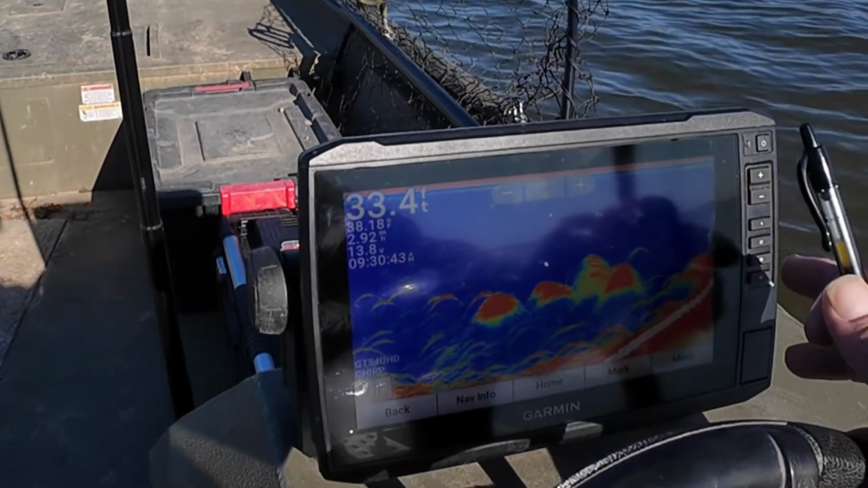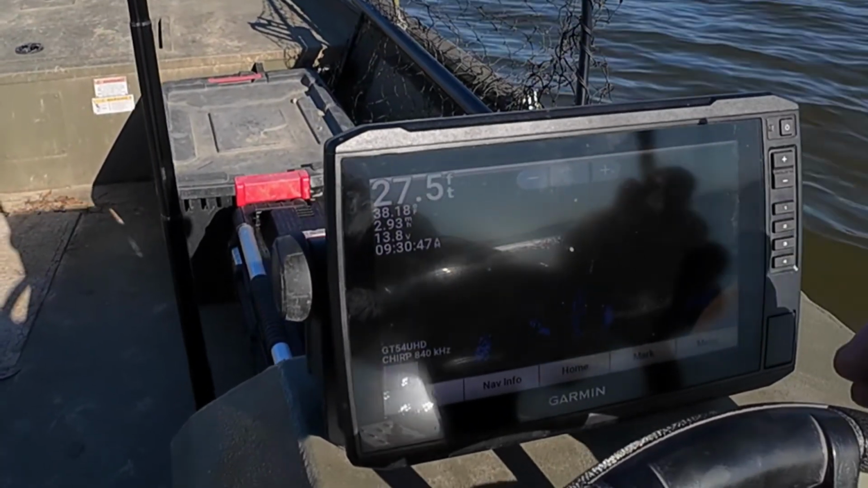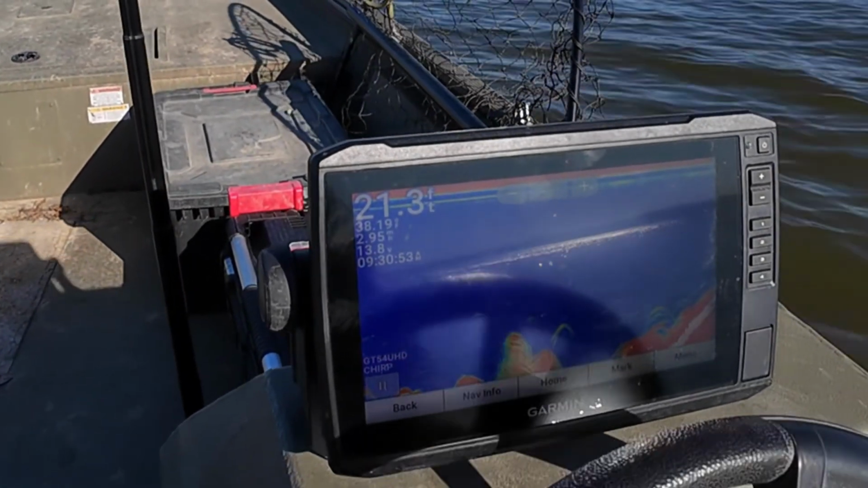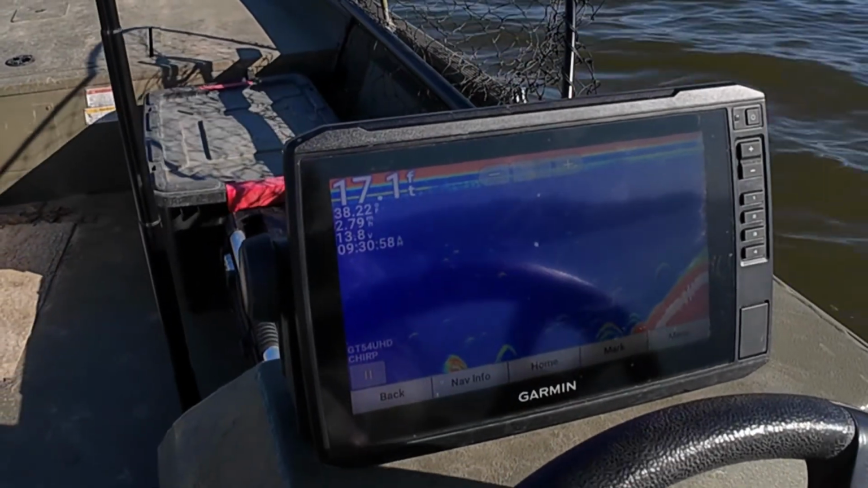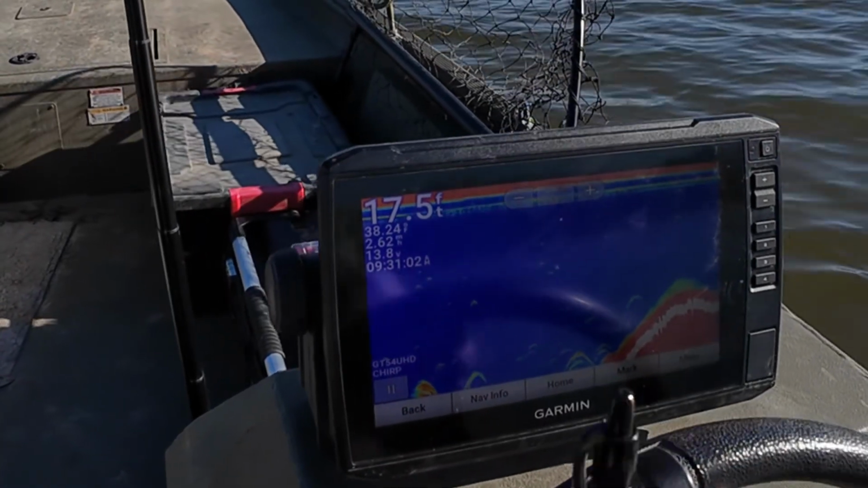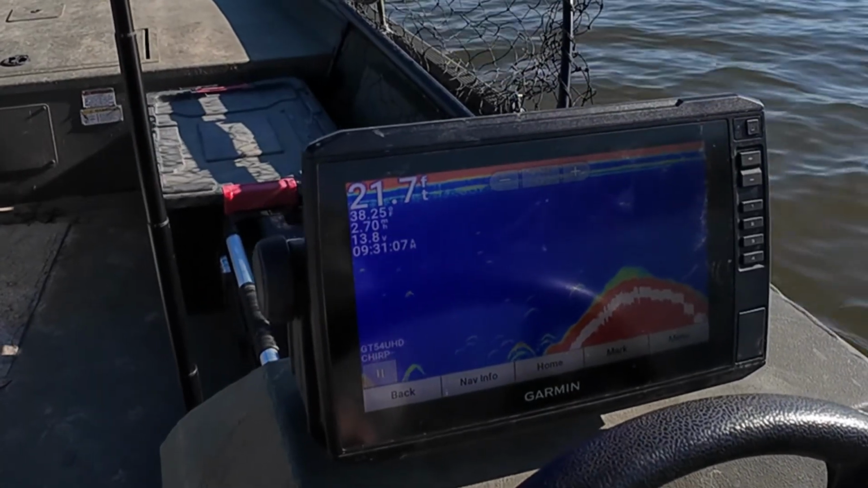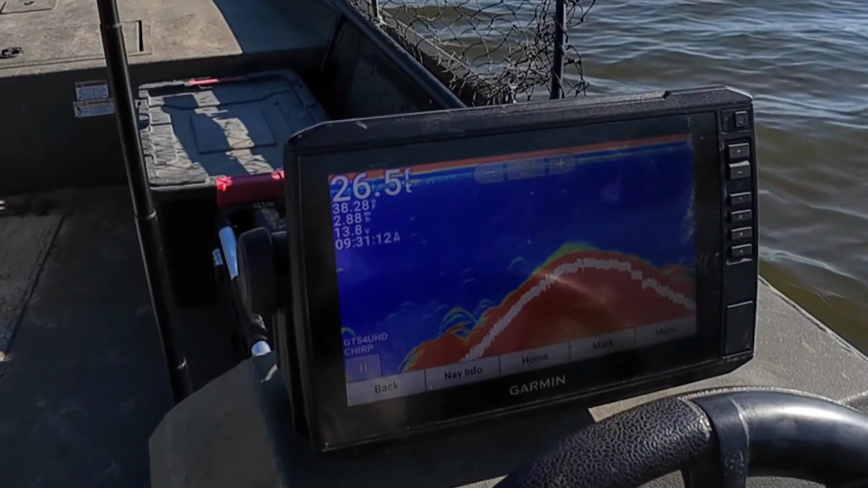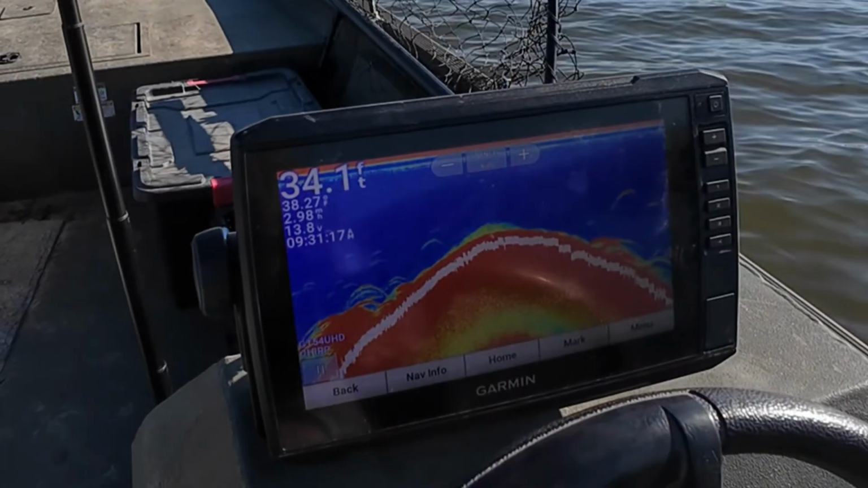See, we're getting into a bunch of shad at the top of that drop off right there. I'm probably gonna anchor somewhere and just give them a whirl here. I'm gonna point the nose upstream. See, we're getting plumb way up in shallow water now. I'm gonna point the nose of the boat upwind and upstream and throw an anchor out and throw dead shad in there with them big balls of live shad.